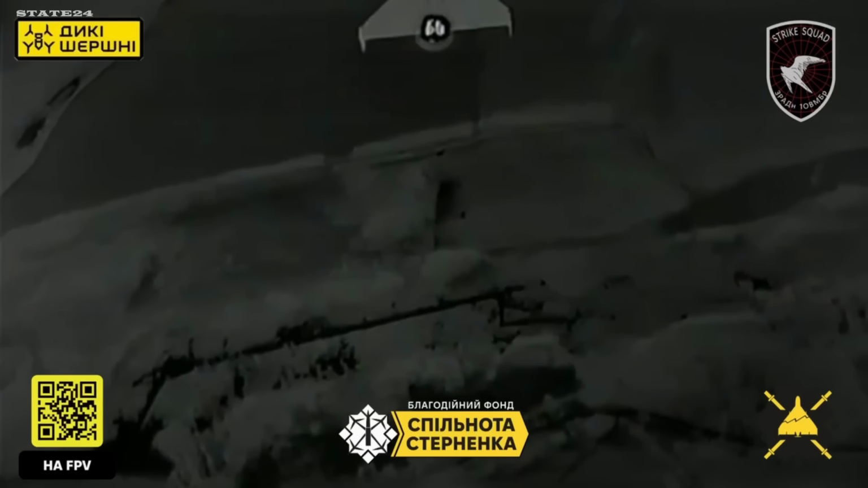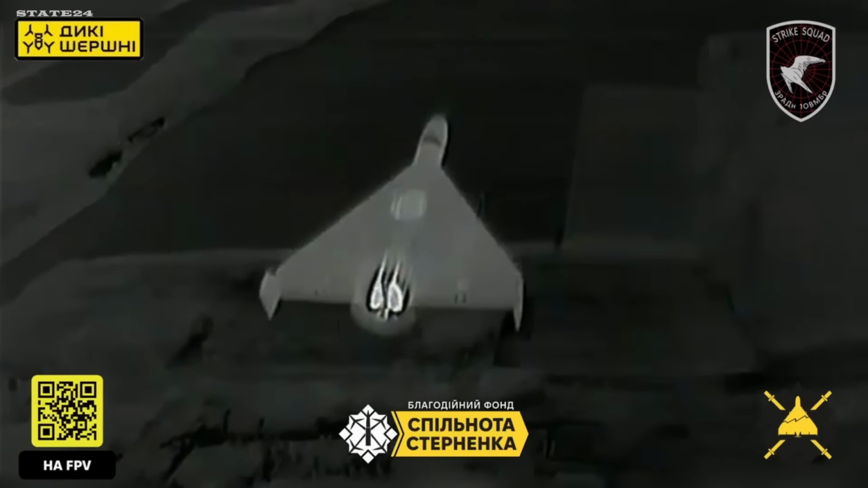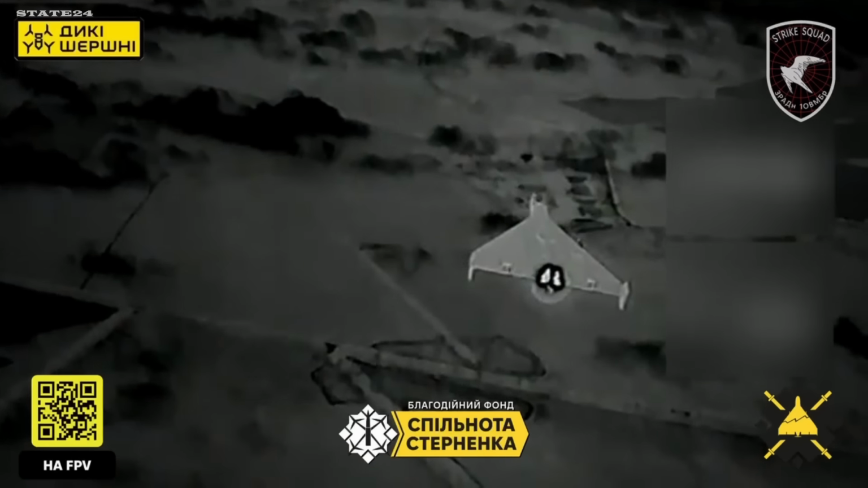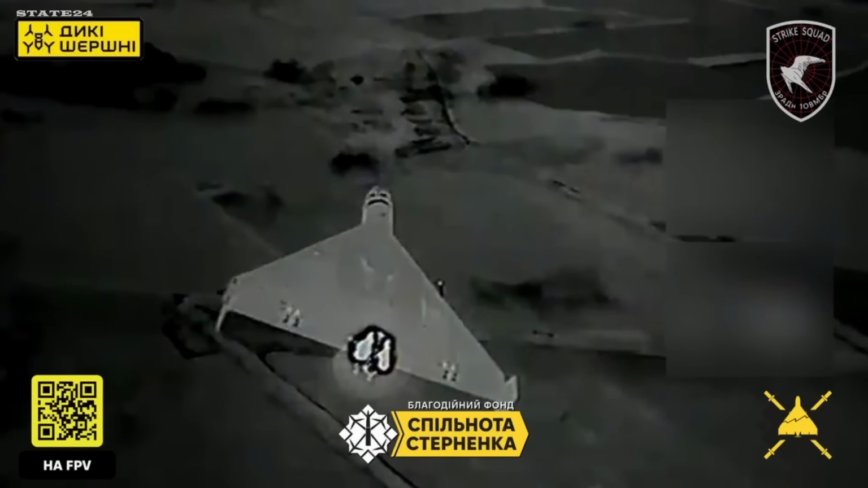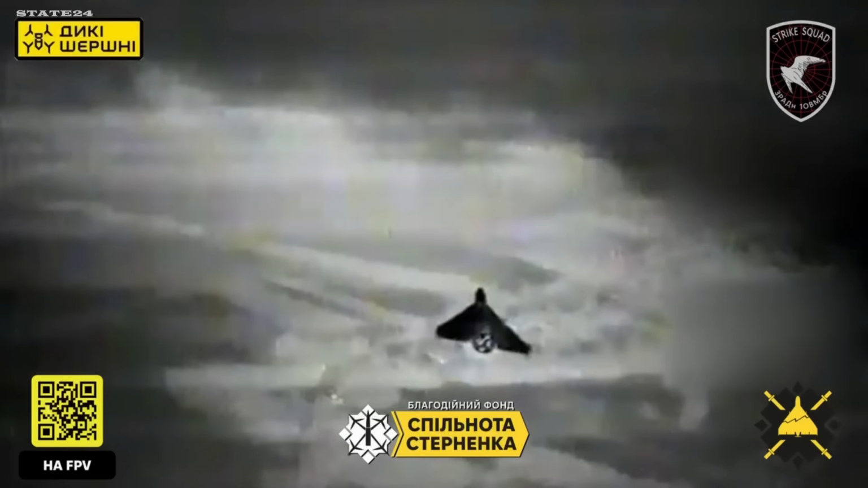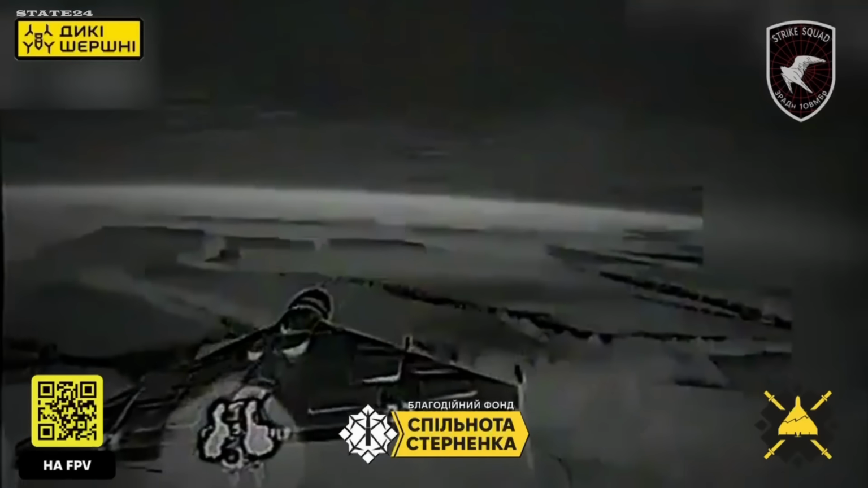12 Russian Shaheds intercepted. None of them reached their targets. 1st Heavy Mechanized Brigade Air Defense Battalion, working through the attack wave one by one. Each Shahed carrying a warhead designed to strike Ukrainian cities, infrastructure, or military positions. 12 intercepts means 12 potential impact points that never happened.